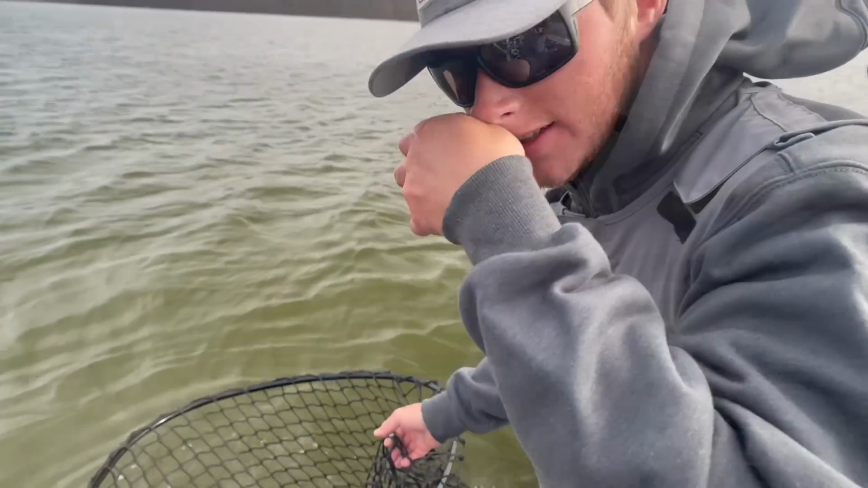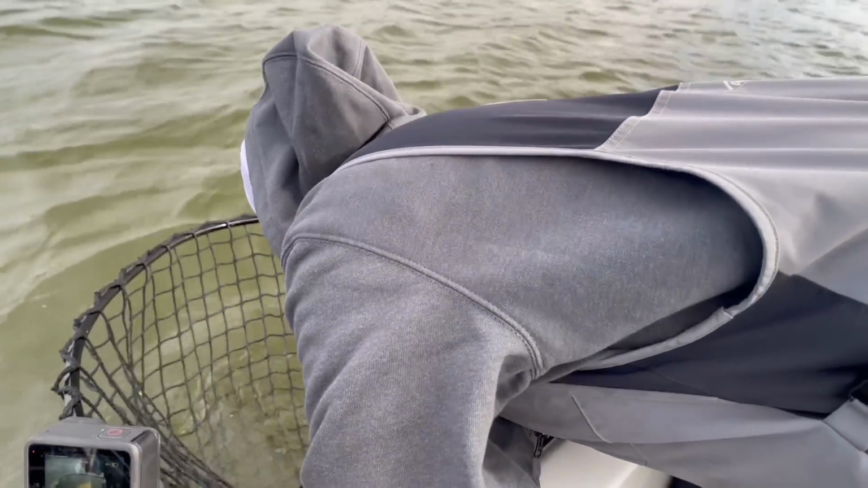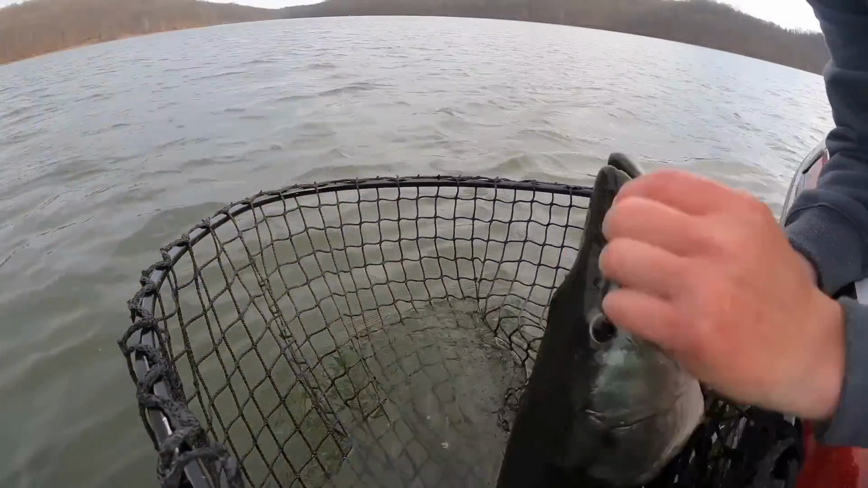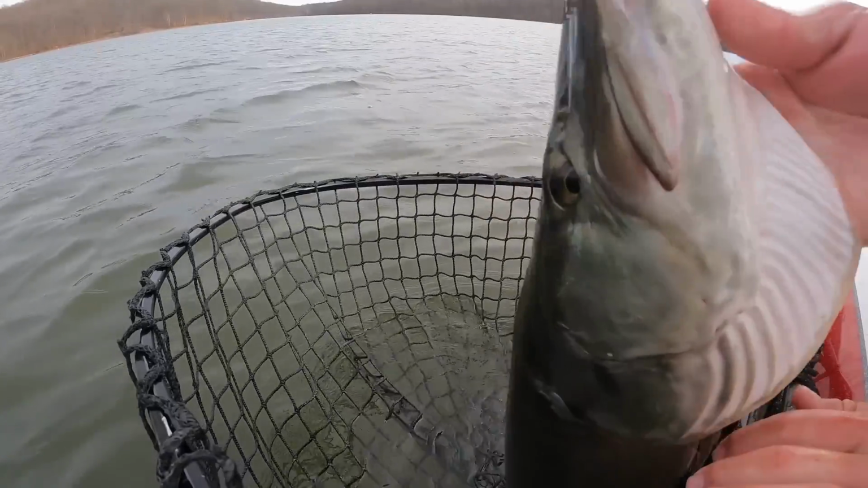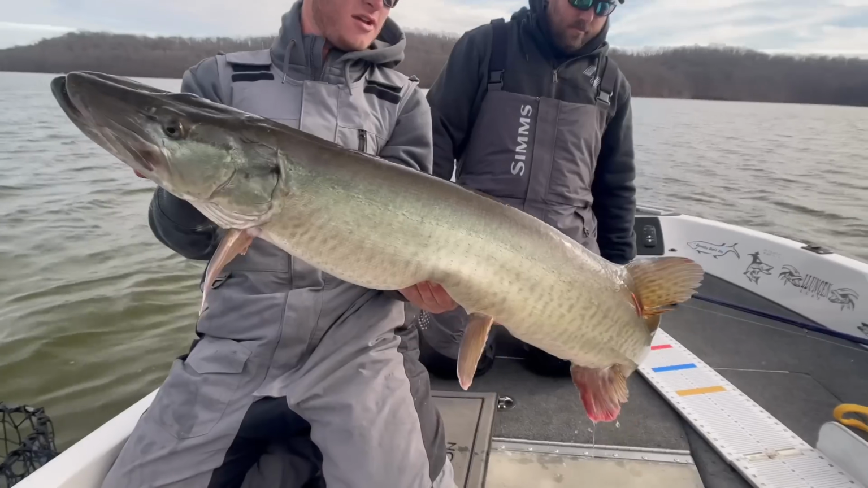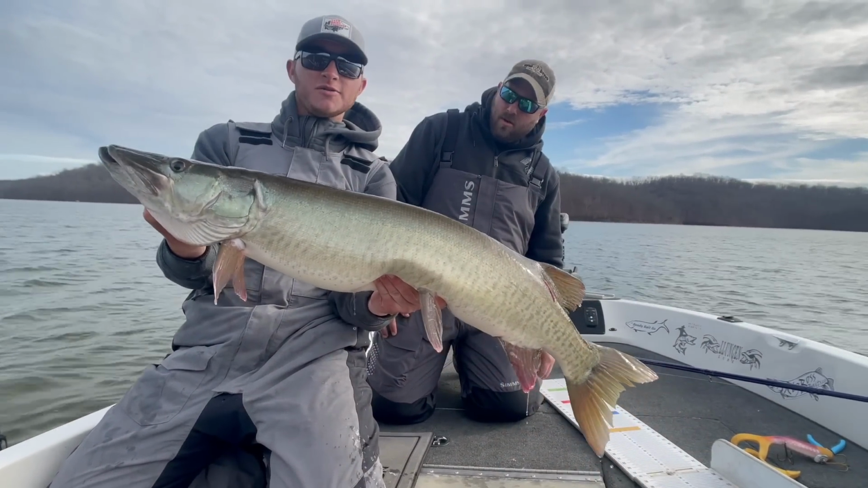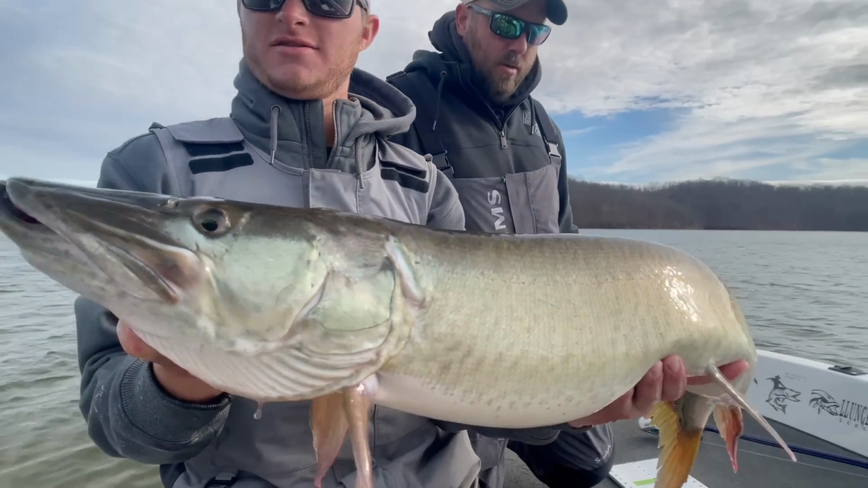Well, let's get her out and take a look at her. Got hold of the net. Really nice fish. Perfect fish to end the day on. Brad and Jeff's got to start heading home. I got to head home. Got a guide in the morning, but let's get her on the bump. See how long she goes.